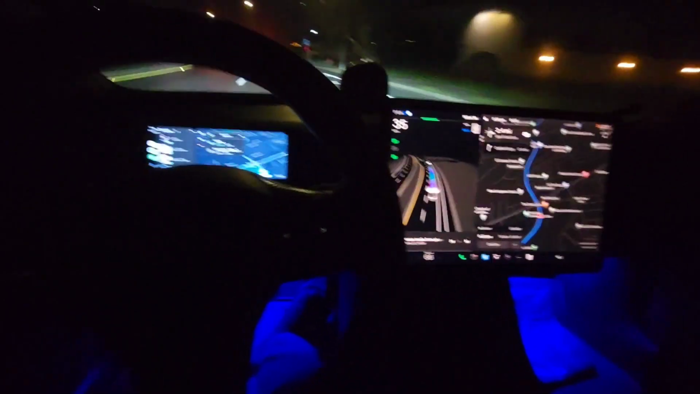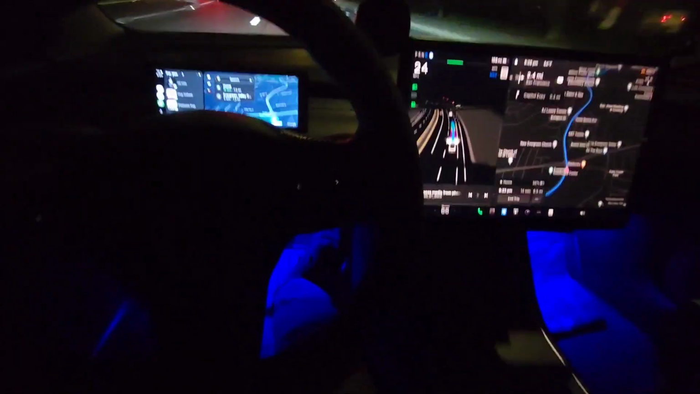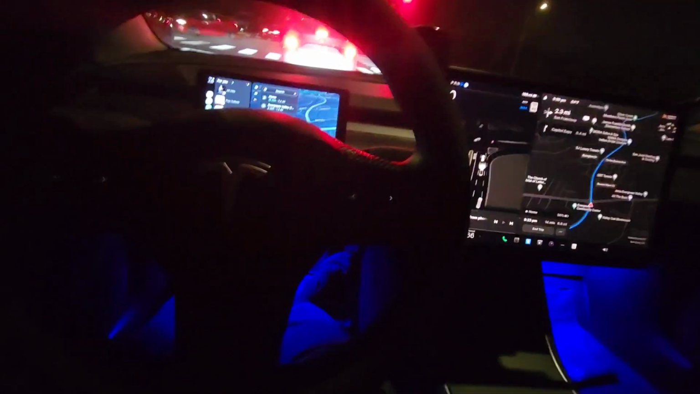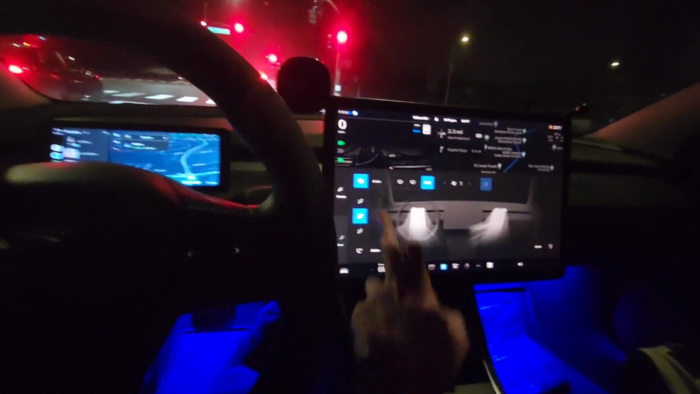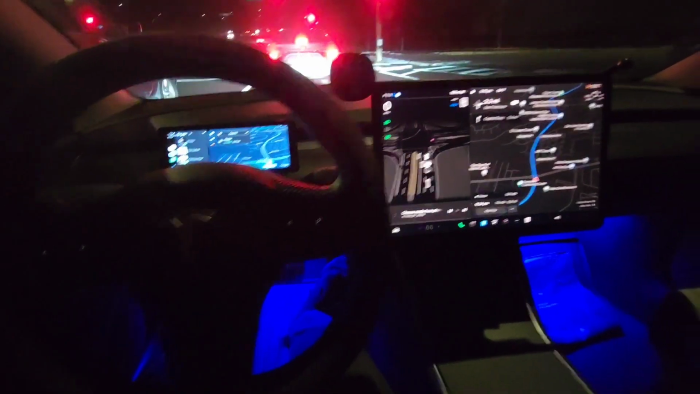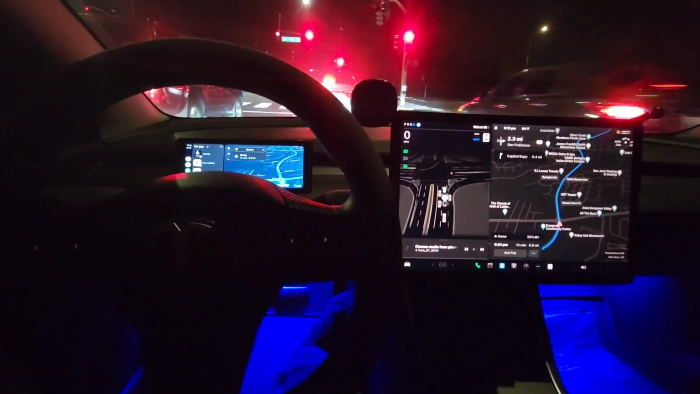And the thing with FSD is that as far as I know, you're not able to set the route. So you sort of just choose the destination, and if you don't want to go on the freeway, you don't really have a choice, because it'll just auto set the route for you. It's doing amazing so far with FSD.